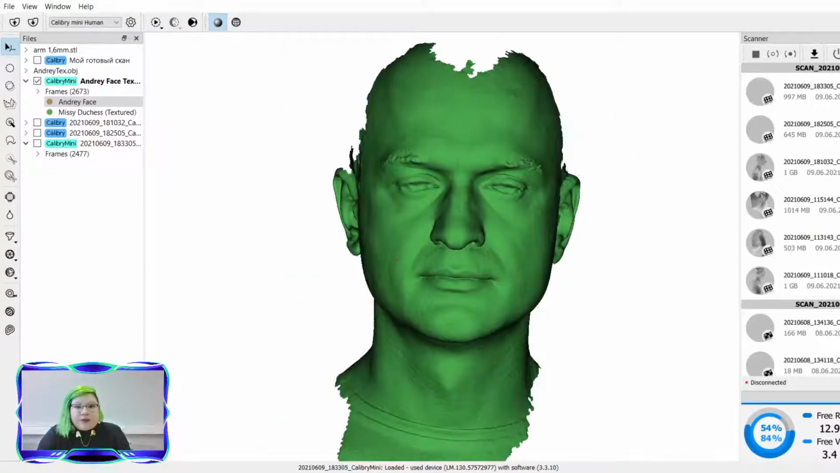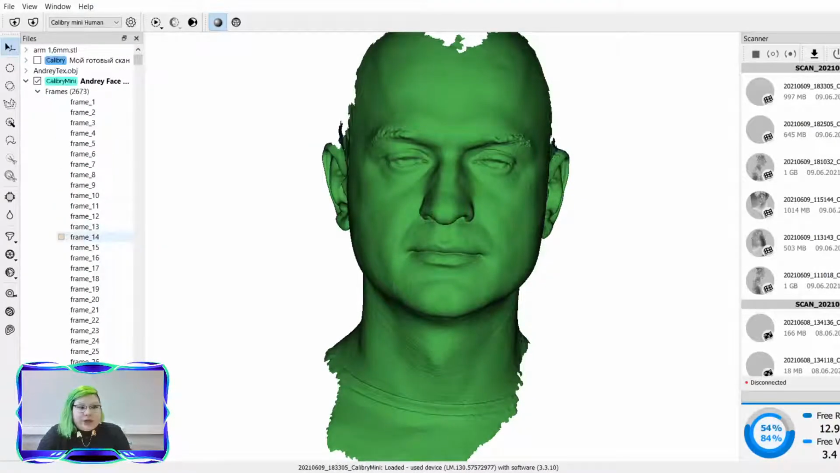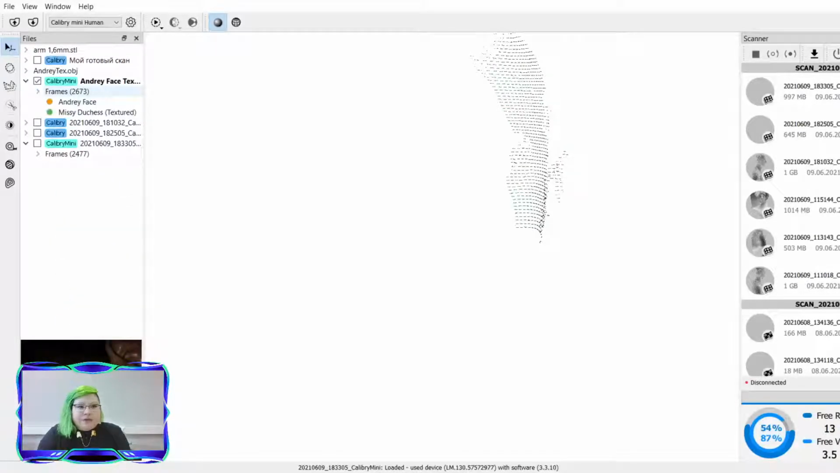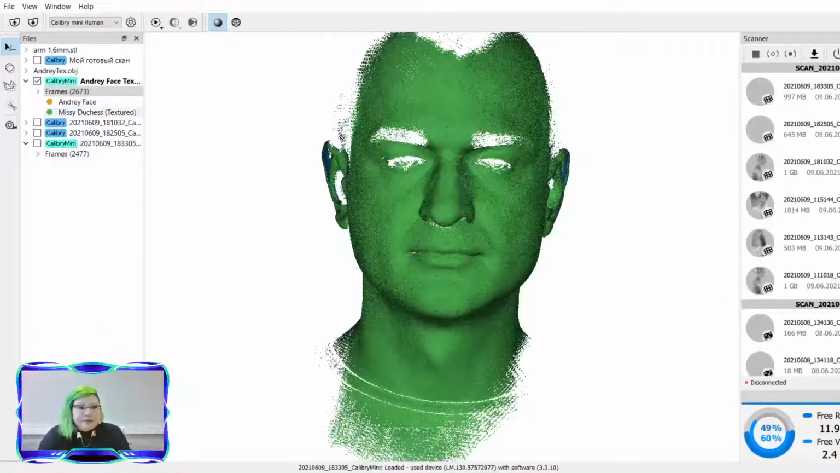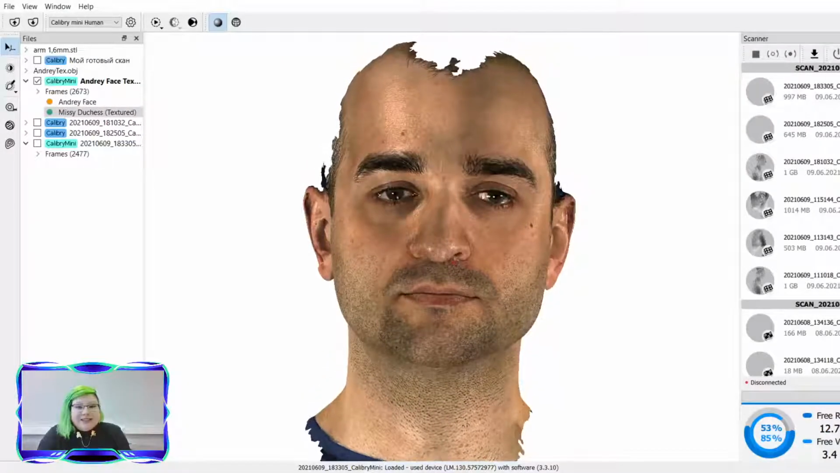So just like with our Calibri scans, on the frames, we have our texture frames that were captured. Here was about, I believe, every 15th frame for this specific scan. And here is the scan with applied texture.